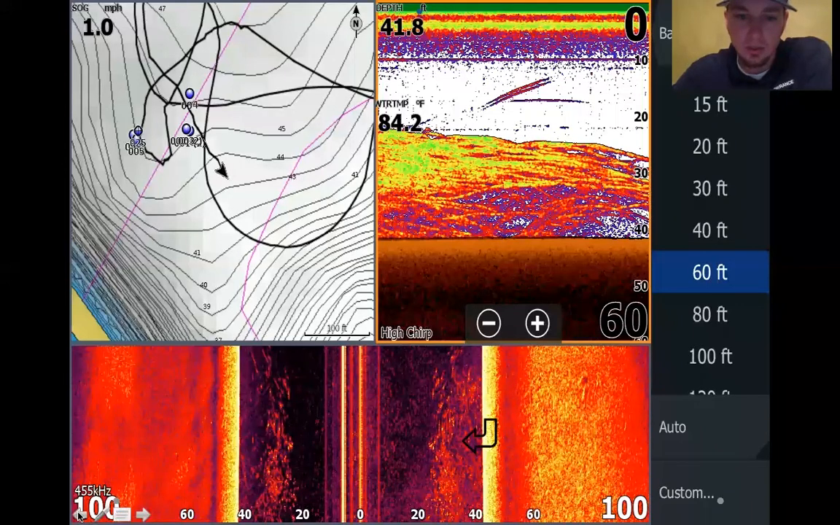And if you look down here on our right-hand side of our side scan, you'll see the brighter objects right there. That's going to be your bigger fish within that school picking it up. So they're chasing after the smaller bait fish. And you can see right up here is a fishing line going right to the fish.